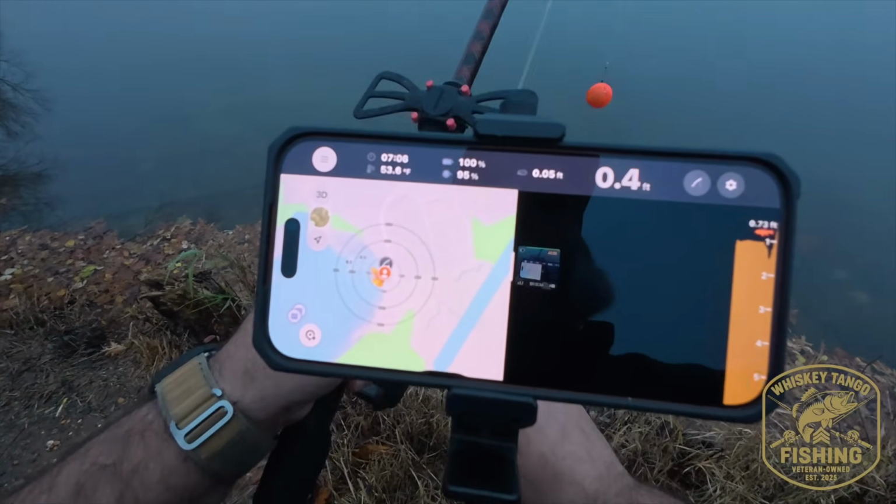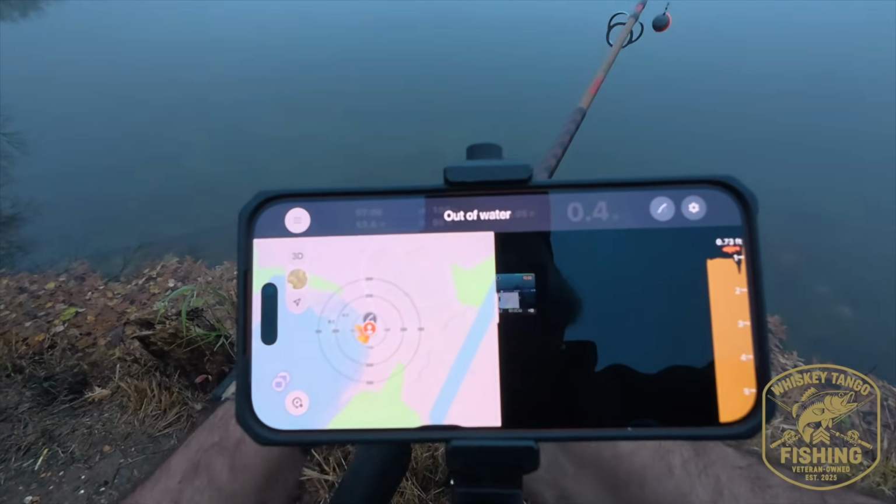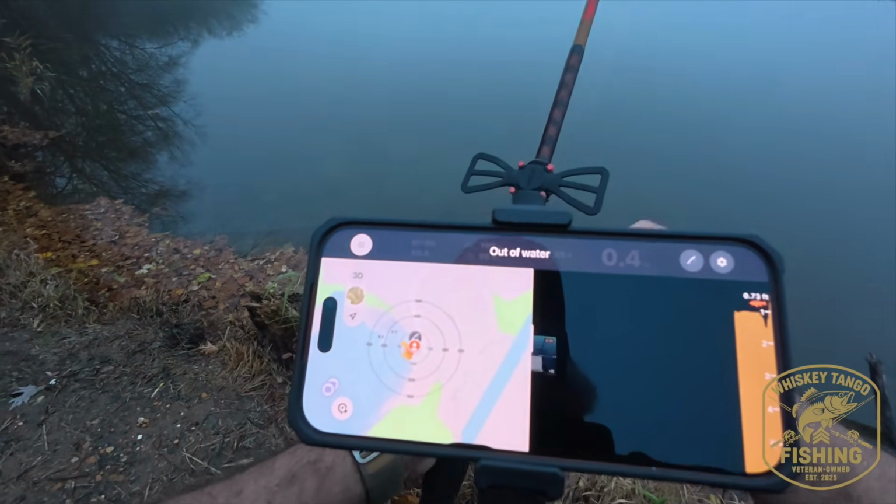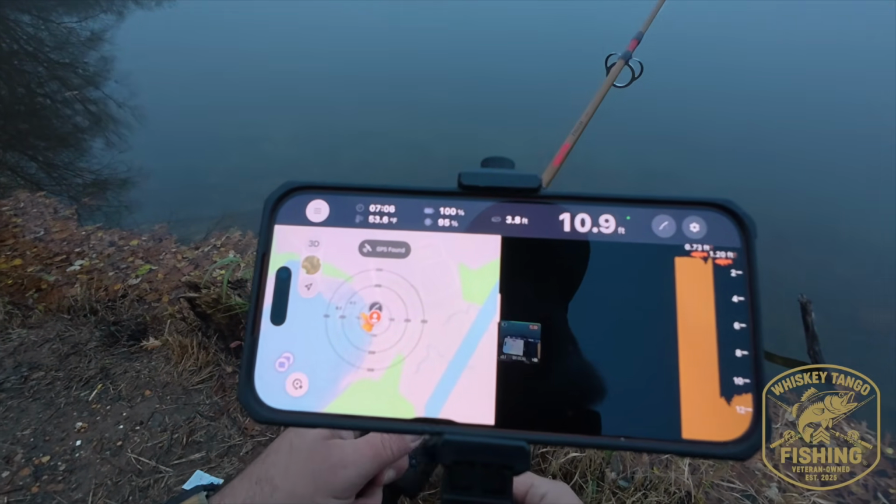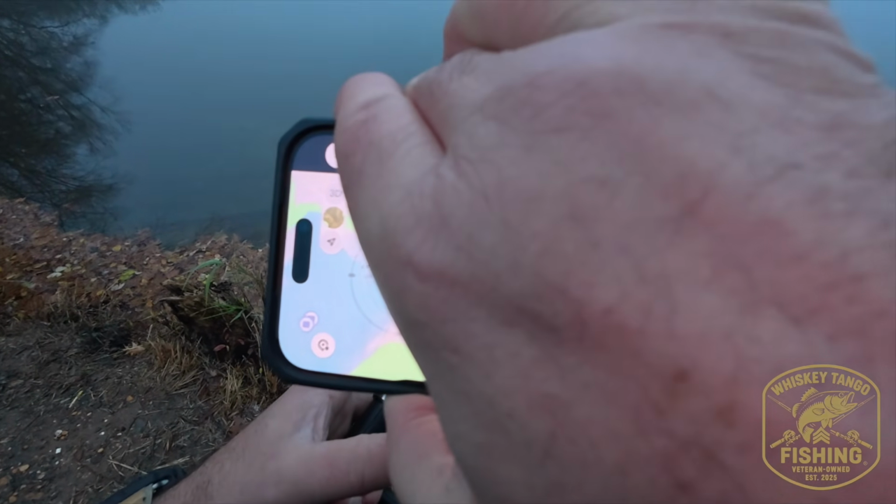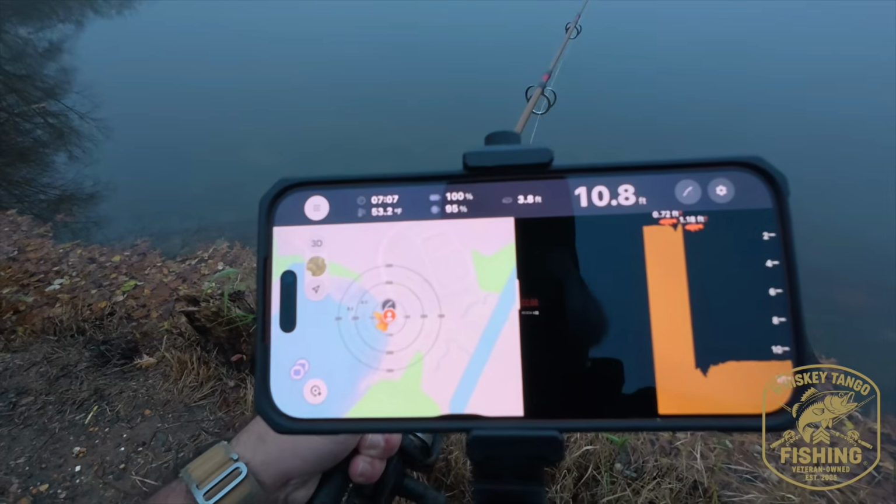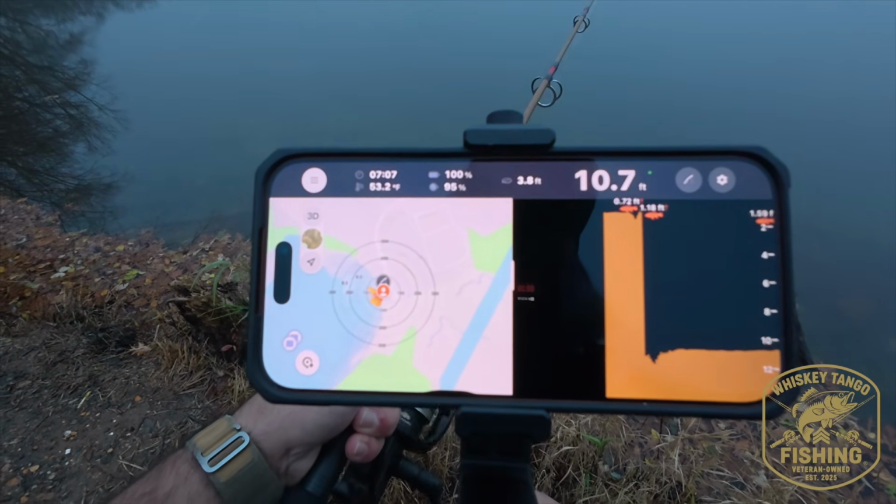All right, so I got it all connected up. We're going to go ahead and cast out and see what we can pick up. Now it's marking fish right away. And you'll hear an audible tone if you set the fish alarm on in the app.